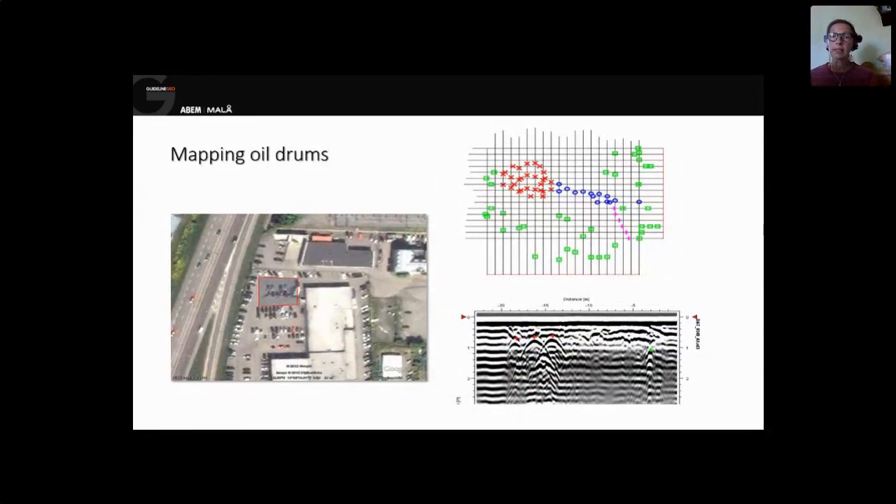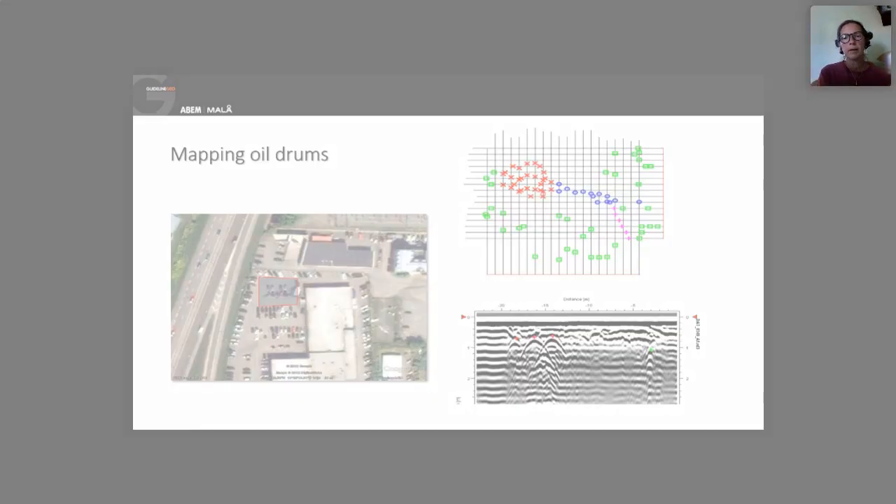One type of utility is, of course, other stuff that is buried in the ground. In this case, oil drums. As you can see, it's a parking lot, an estate that were supposed to be sold. And they wanted to know if the old oil drums were taken away or not, because that's an environmental question. A number of parallel profiles, all the black ones made here.